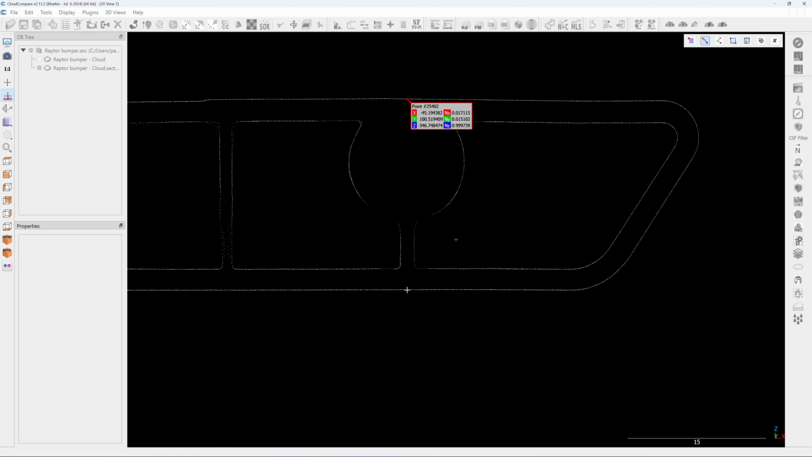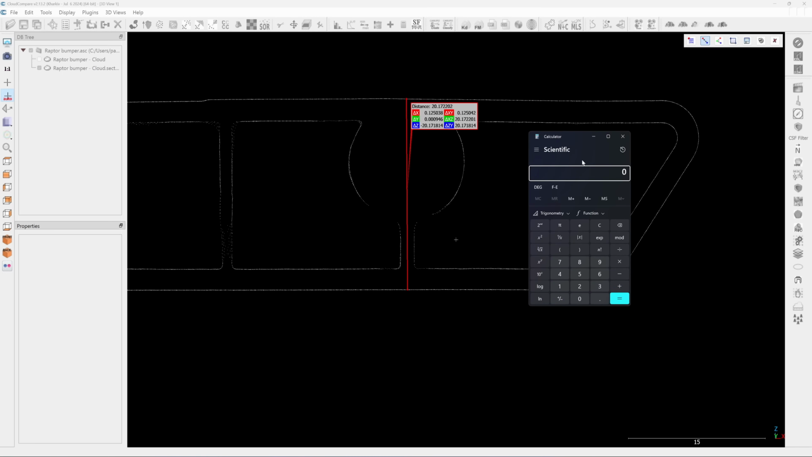Measure. 20.172. The measurement from the vernier caliper is 20.15. The reading is 20.172. So it's only 22 microns from my vernier caliper.